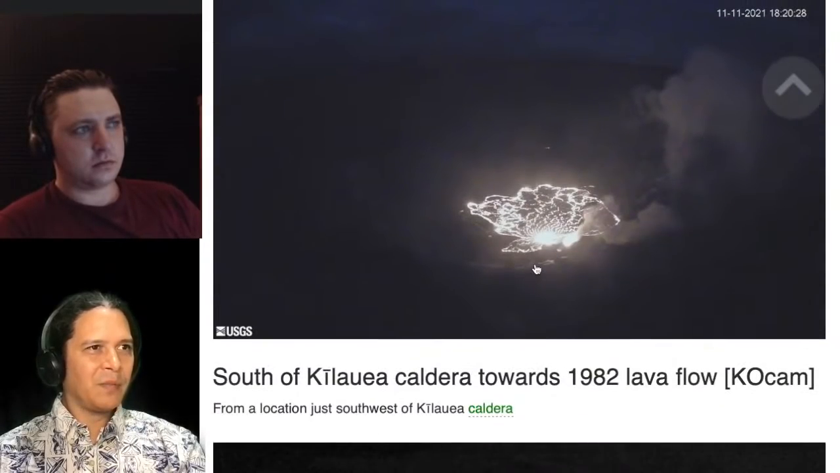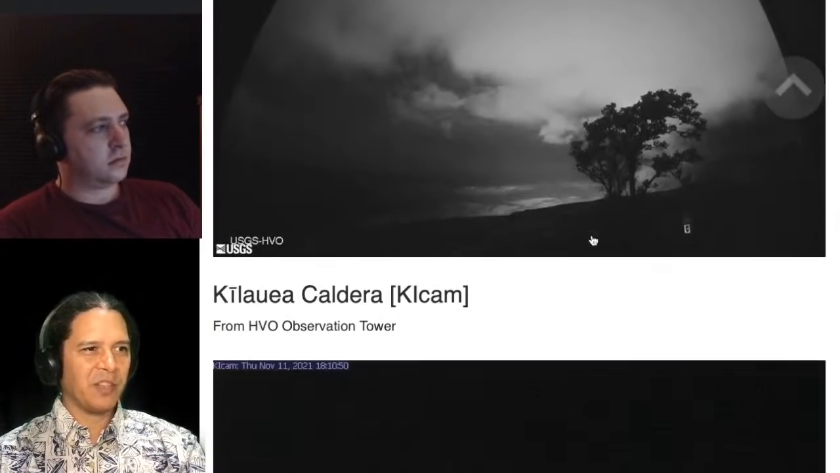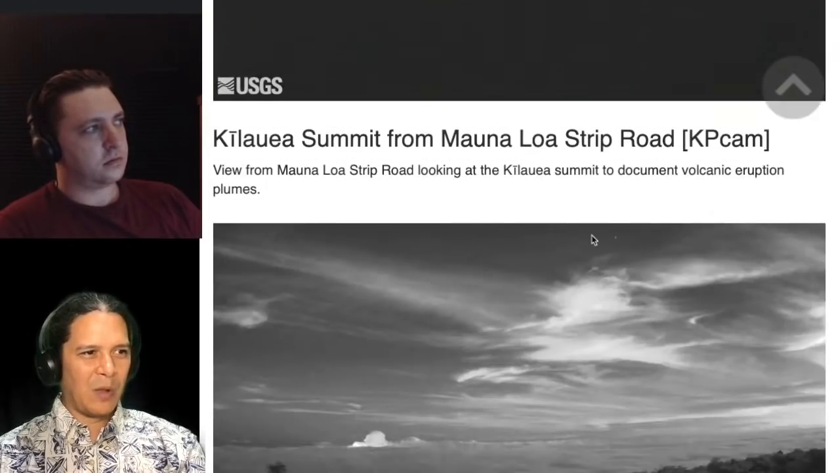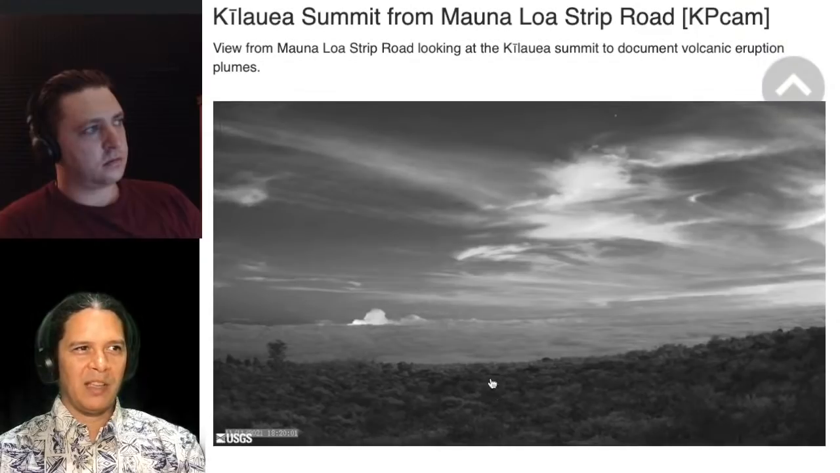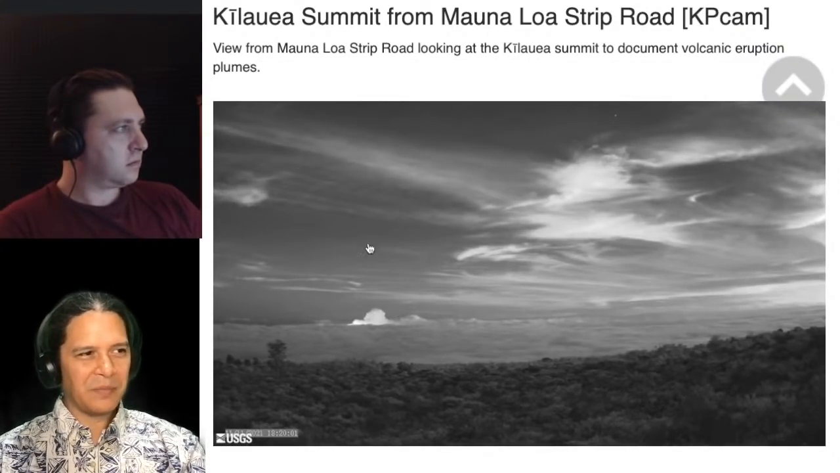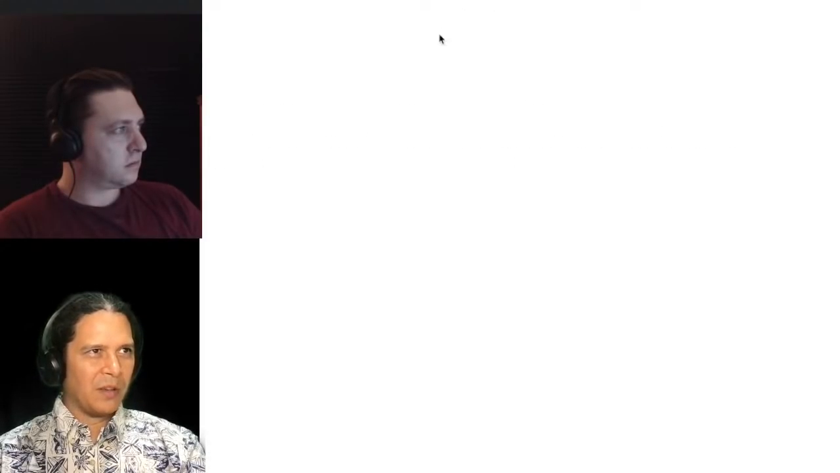The KW camera is only catching a little bit of those ooze-ups, but really that back view. And other cameras are seeing a lot of the glow in the sky. Thermal images are consistent as well, and there's a nice clear view from Maunaloa Strip Road tonight if anyone is looking for those star photographs.